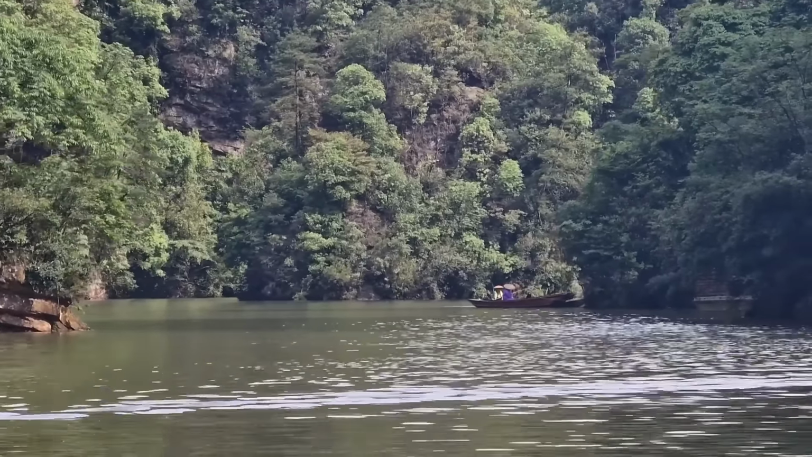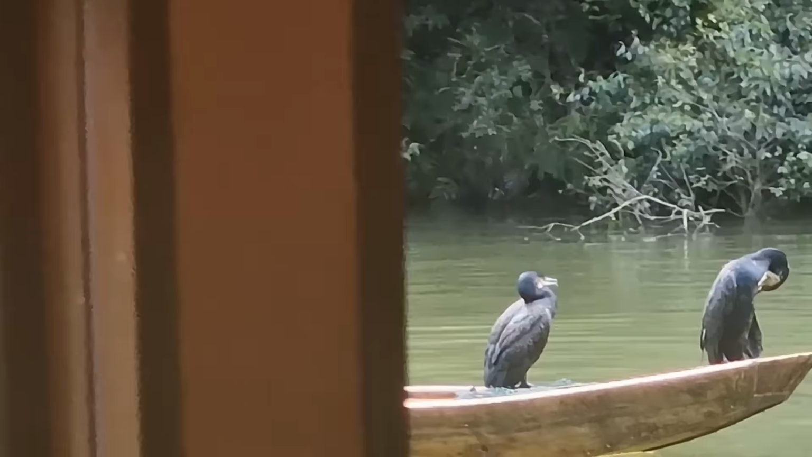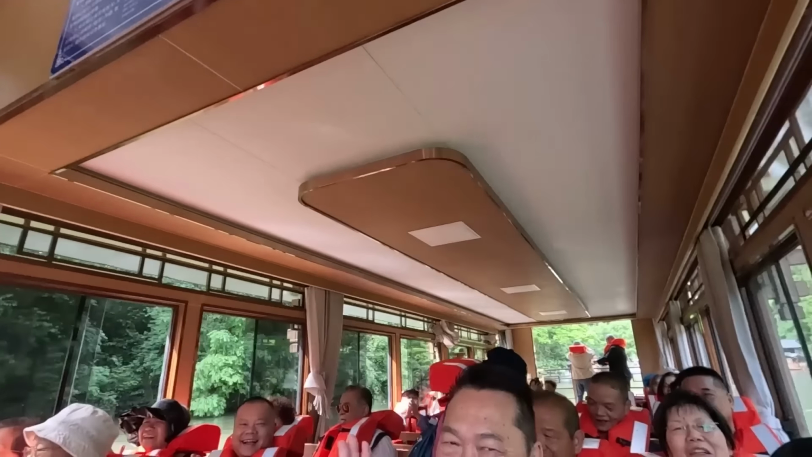Jump into a tourist boat in many areas of China, and there will be a cormorant fisherman in a sampan paid to wave at you. It could be worse, some of them are paid to sing to you. The Chinese, they love it.